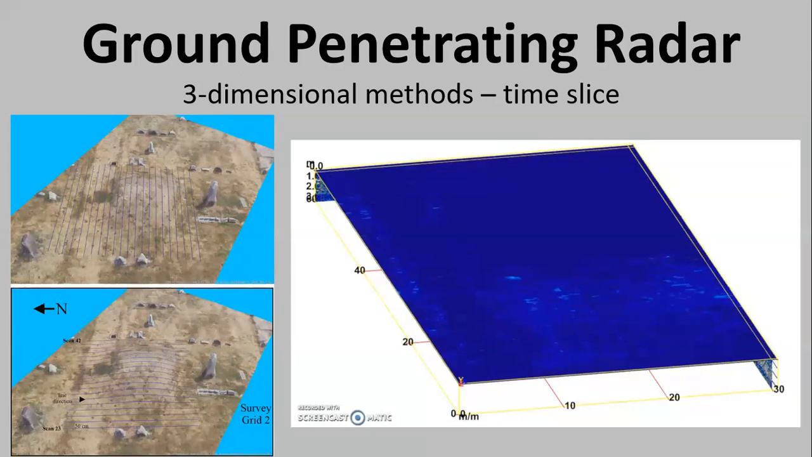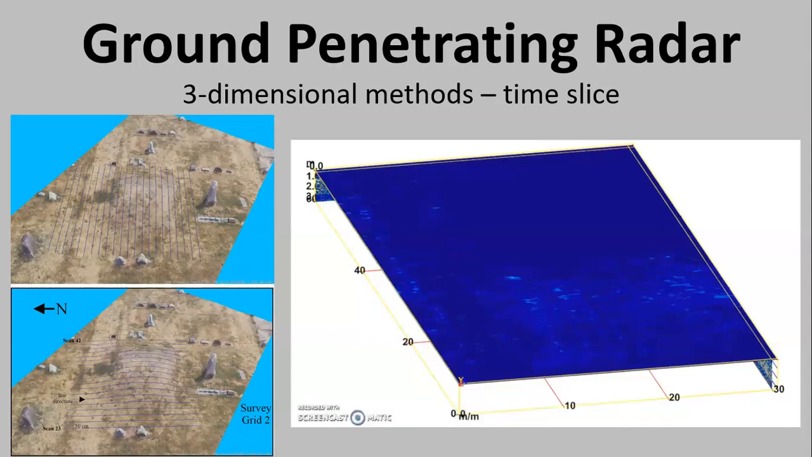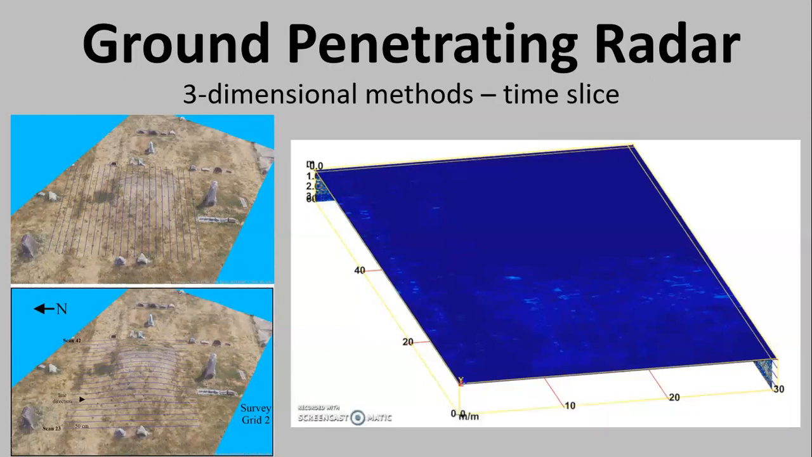Now, this time slice on the right is not from this particular case study, but I like this one because it shows what it's doing here. It's a time slice. Remember, the radar goes down, bounces off things, and comes back.